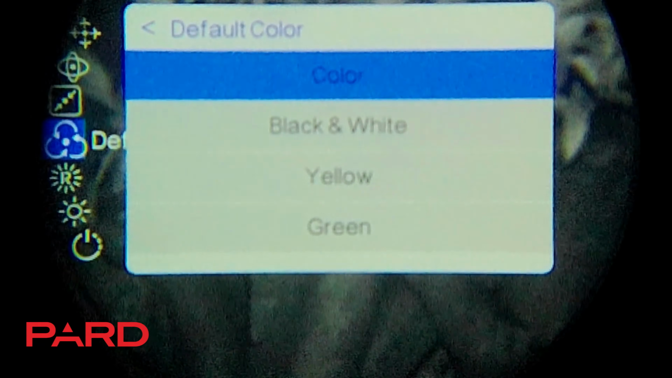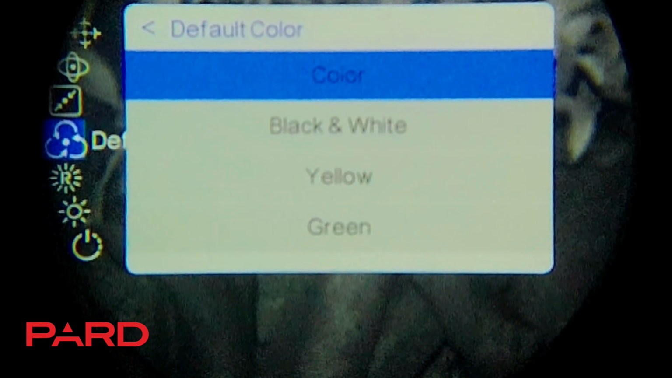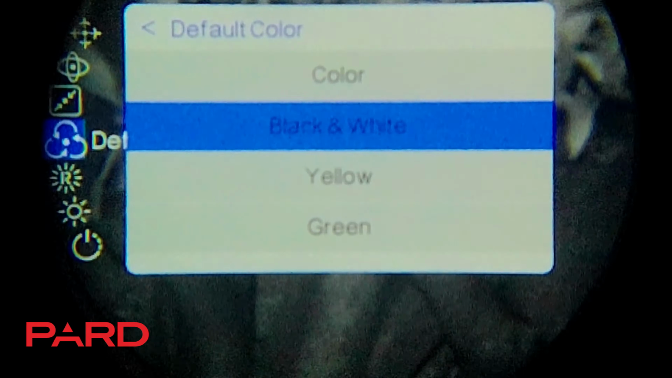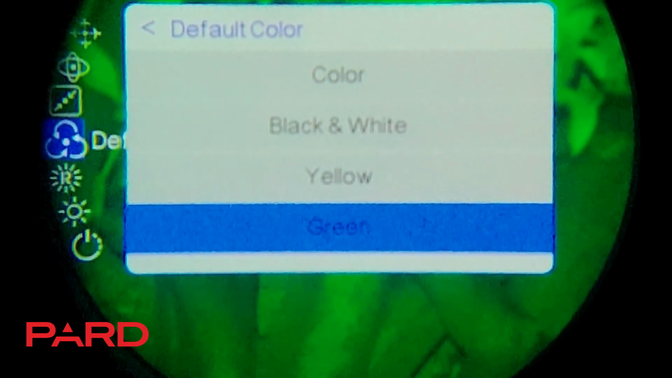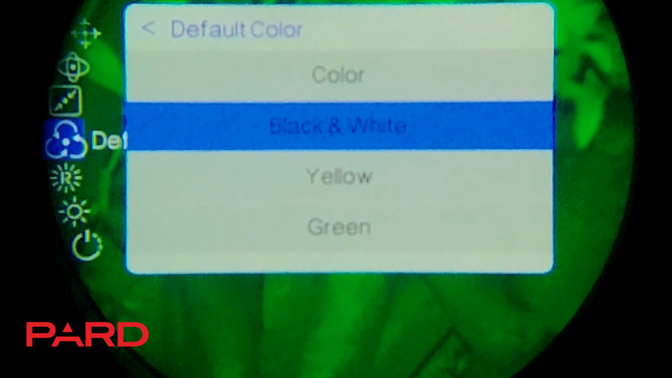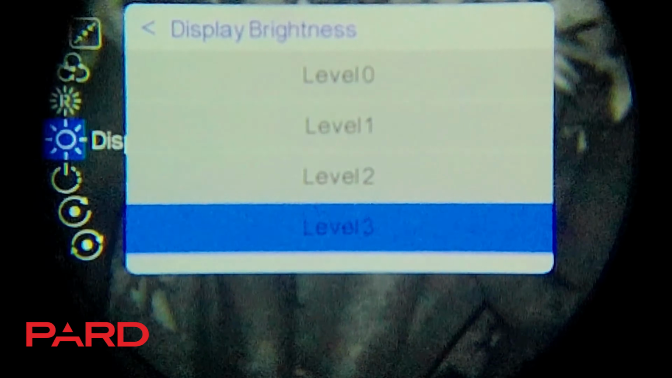I usually, during the day obviously have color, but you can also change. It's going to be black and white like it is now for typical night use. You can also go to yellow. You can go to green. It might be just dependent on your situation and what you're comfortable with. This is your display brightness. I usually have it at level 3.